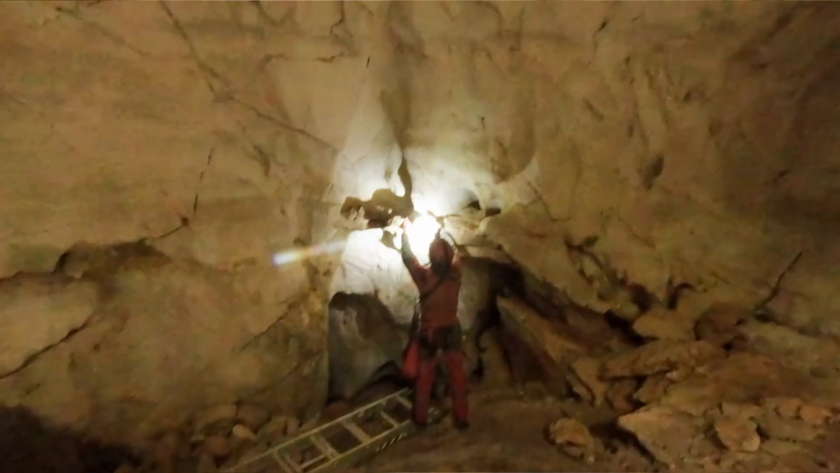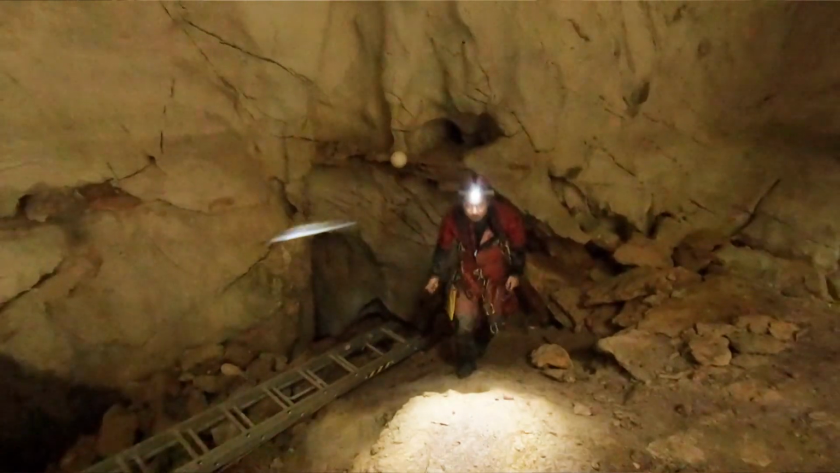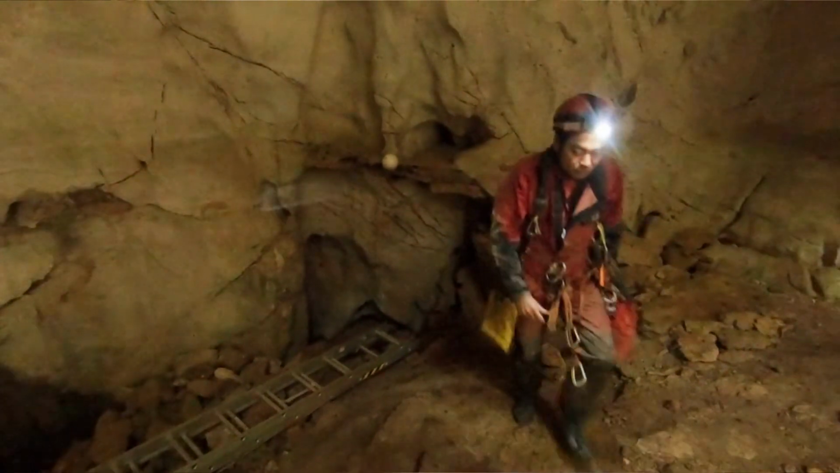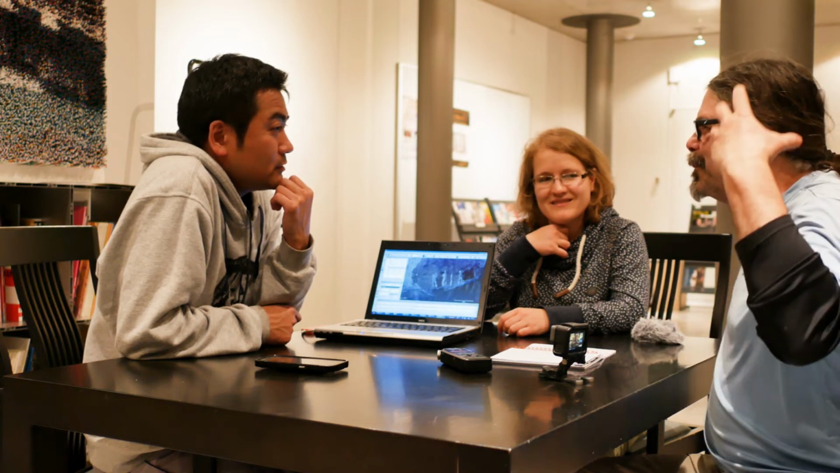Okay, great. How many spheres do you bring into the cave for a project? At least 10. Okay. That's for the cavers at home that have to carry big bags.